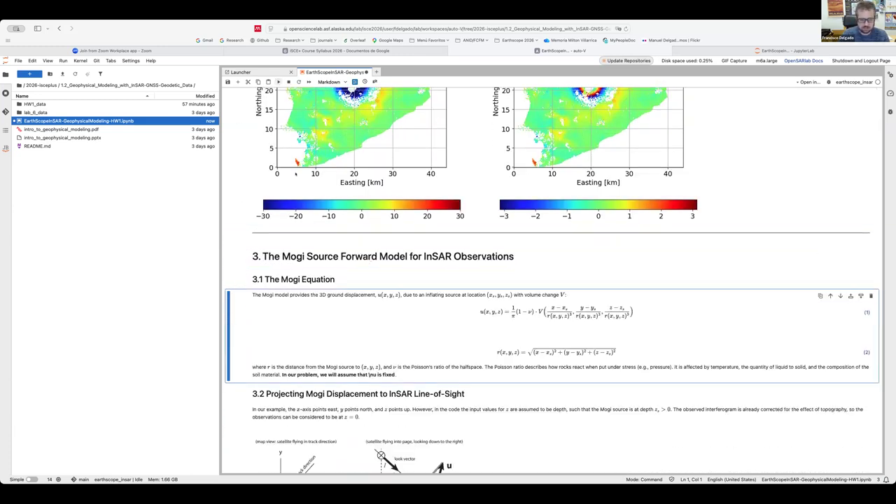The Mogi model is just the ground displacement in 3D due to an inflation source located at a given location with a volume change. So take the locations of the source XS, YS, ZS, take the observation points X, Y, Z, and then calculate the simple formula that will give us the ground displacement. The term at the bottom here, R, is just the horizontal distance between the source and a given observation point.